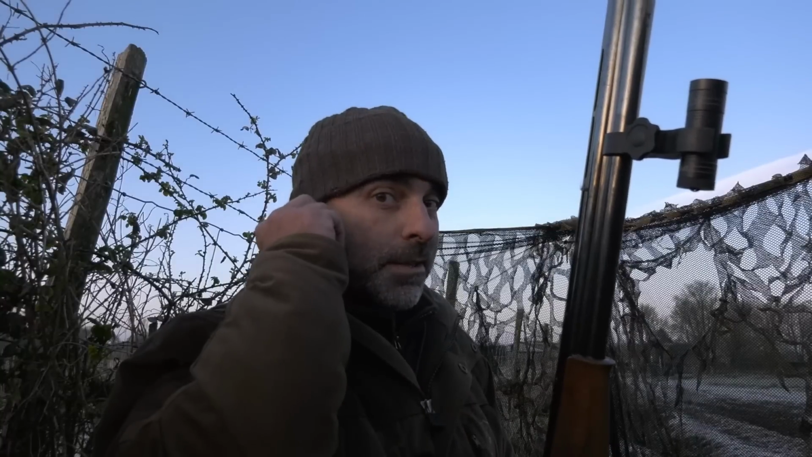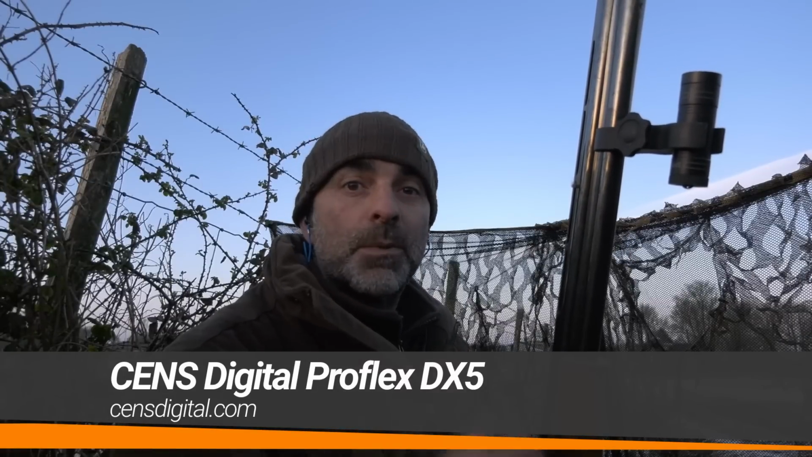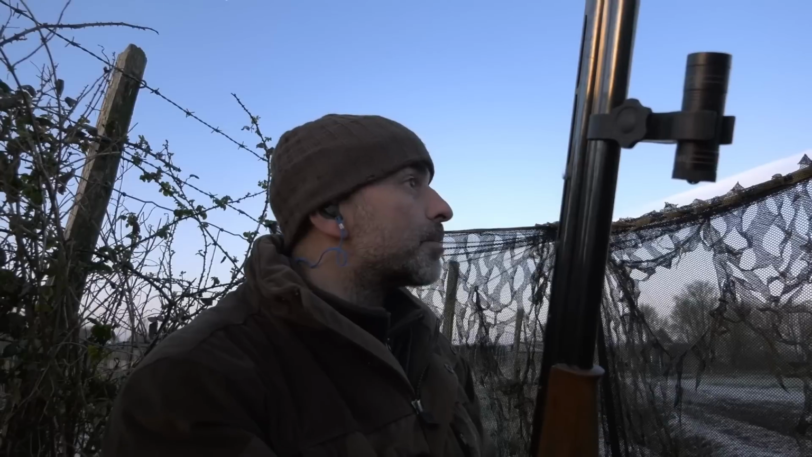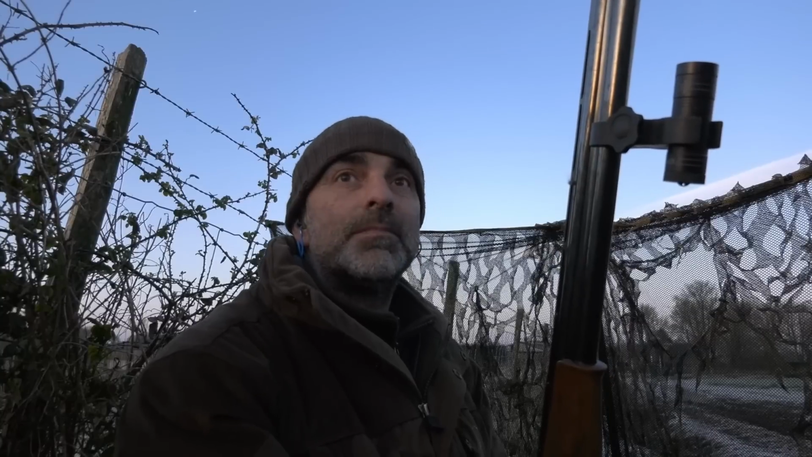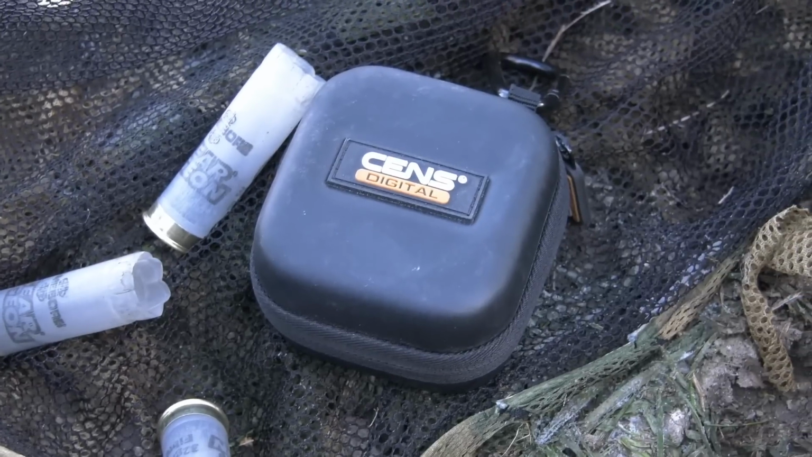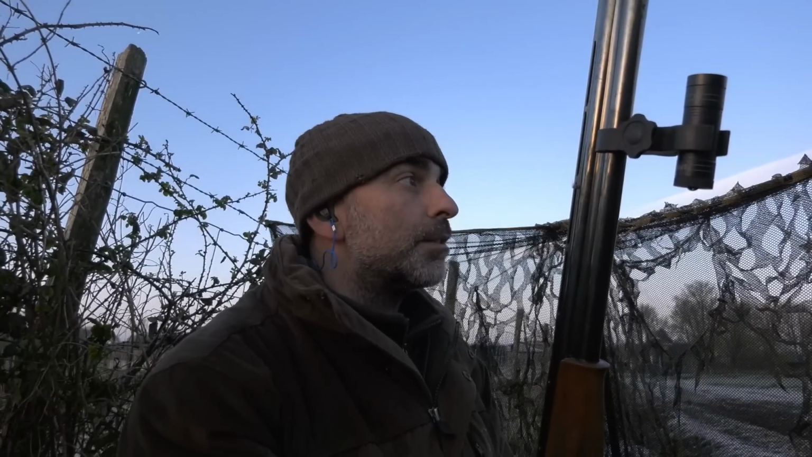Oh, and I've got my Sens earplugs in. Really good, these little electronic ear defenders. I like these because they don't get in the way when you're shooting. Like I tend to find with the ear muff types that when I mount the gun, sometimes I'll just catch them or I just don't get on with them. But with these, you put them in, you forget you're wearing them, and they actually help my hearing as well. Because I've already got a bit of tinnitus setting in, I should say.